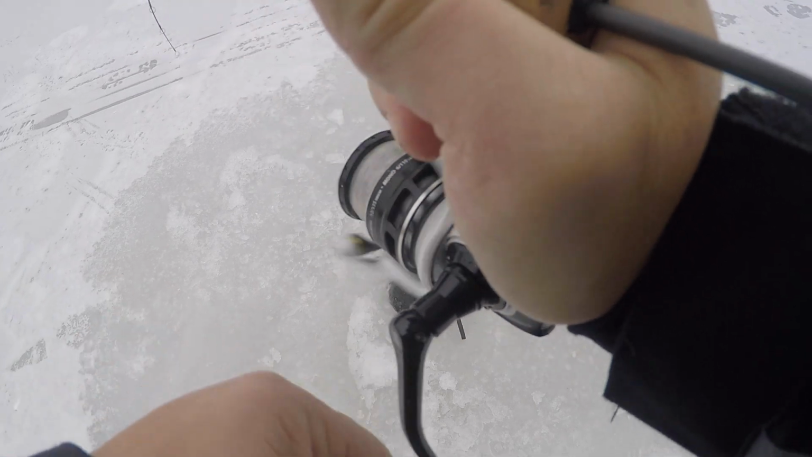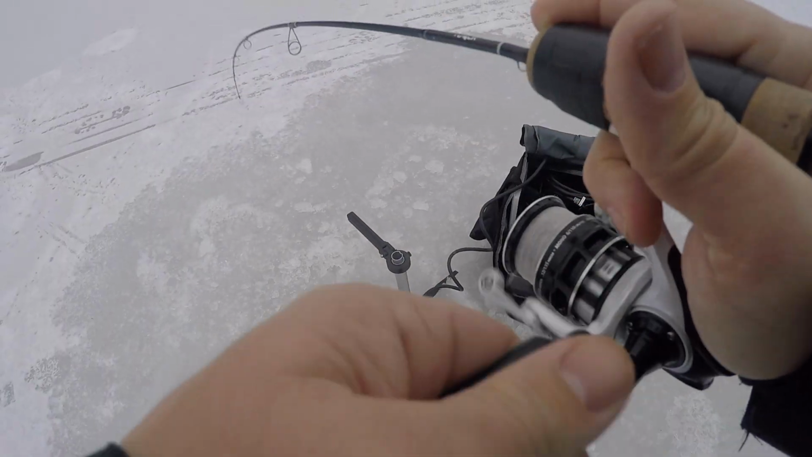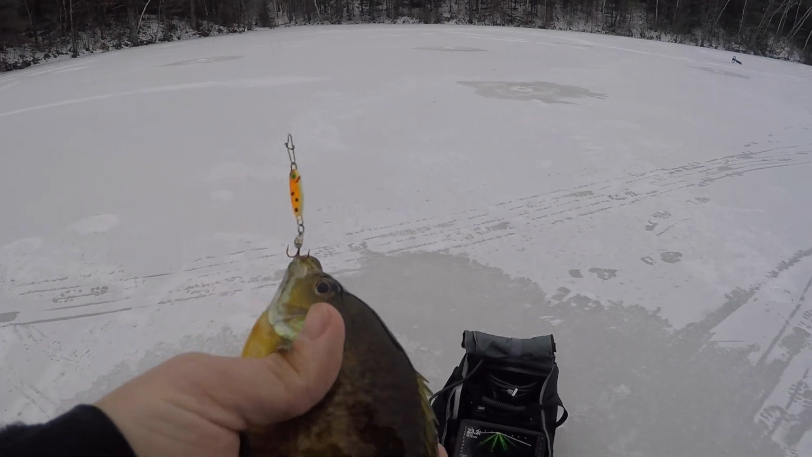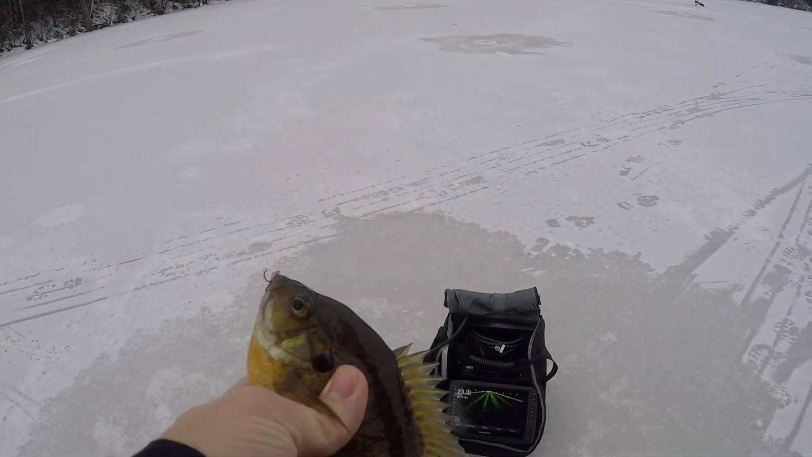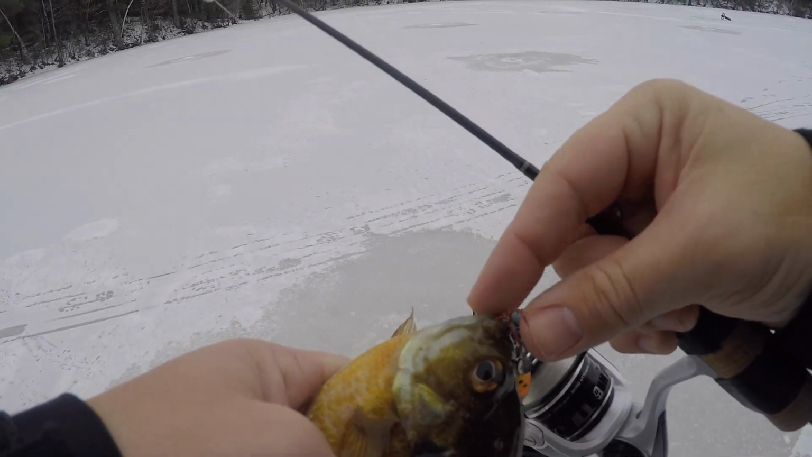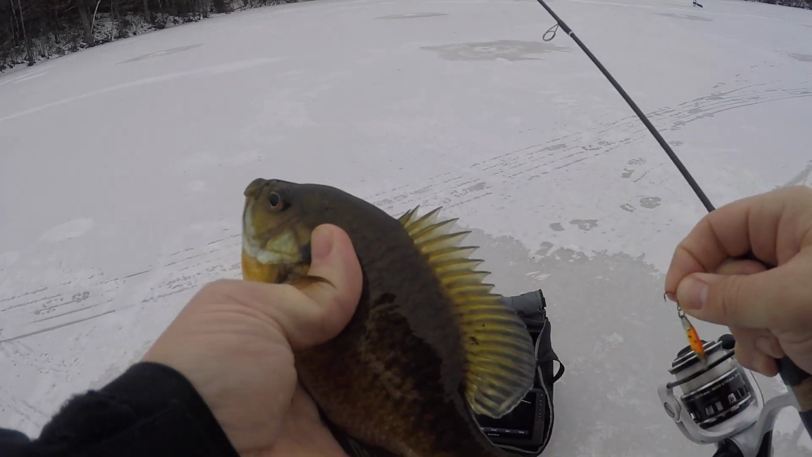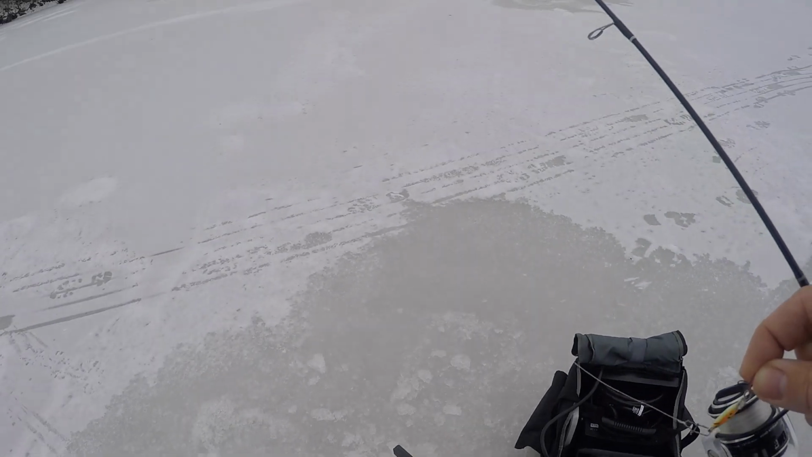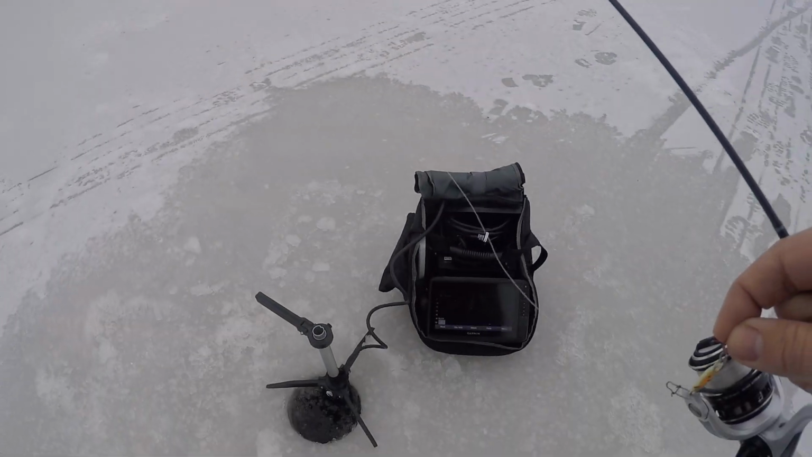What is it? Oh, that's not a trout. First fish with the Panoptix is a friggin' bluegill, of course. That was cool. Yay!